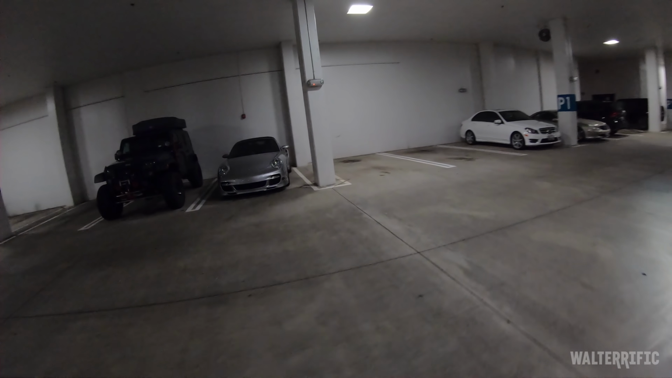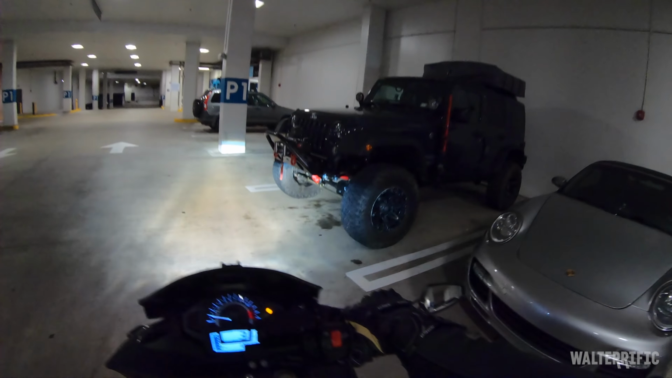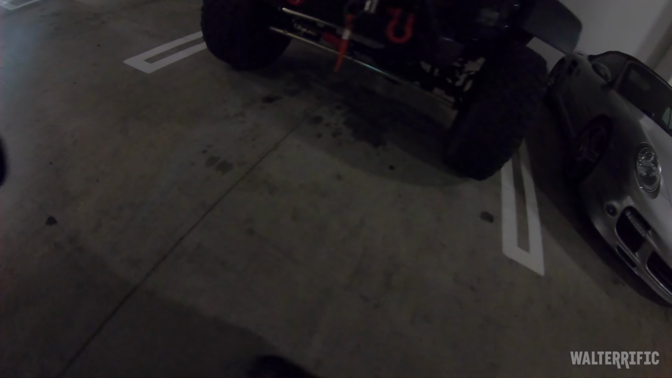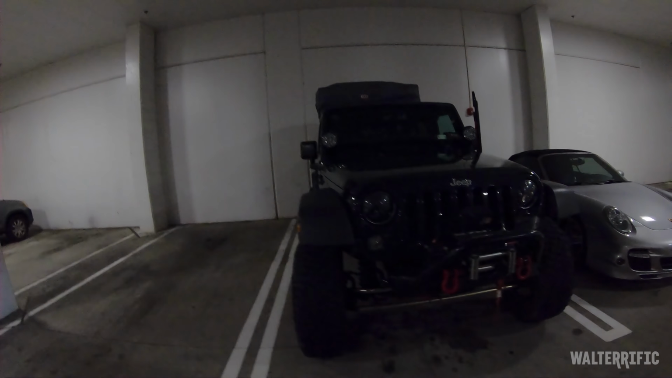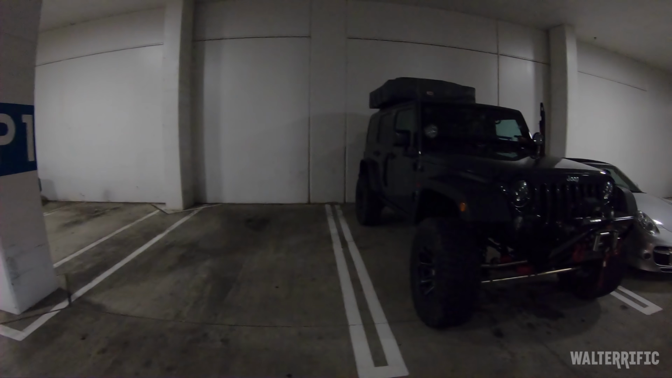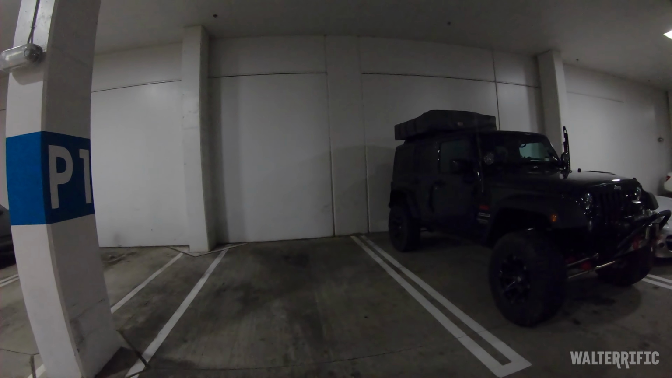No bumper. What's going on with his steering stabilizer? Does he have one? Yeah, that's a steering stabilizer. All right. He's got a whole bunch. He's got a GoPro dash cam. That's what's up. He's got the same steps on the back that I have. That's what's up. He's on his way to modding that thing a lot. He's got a lot of stuff on that Jeep.